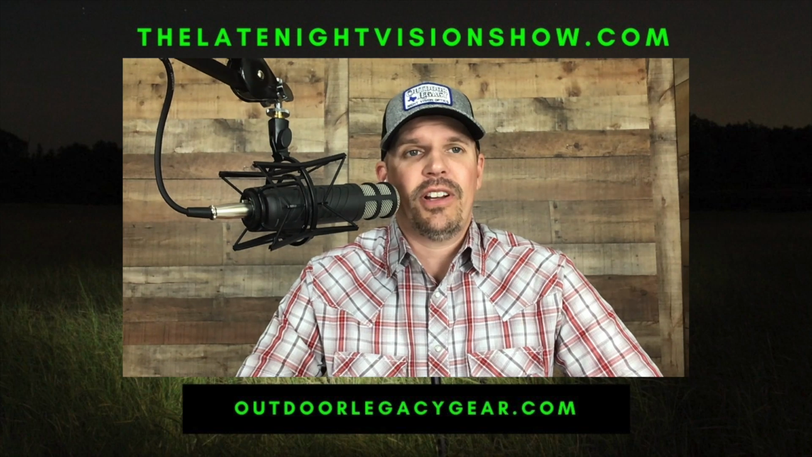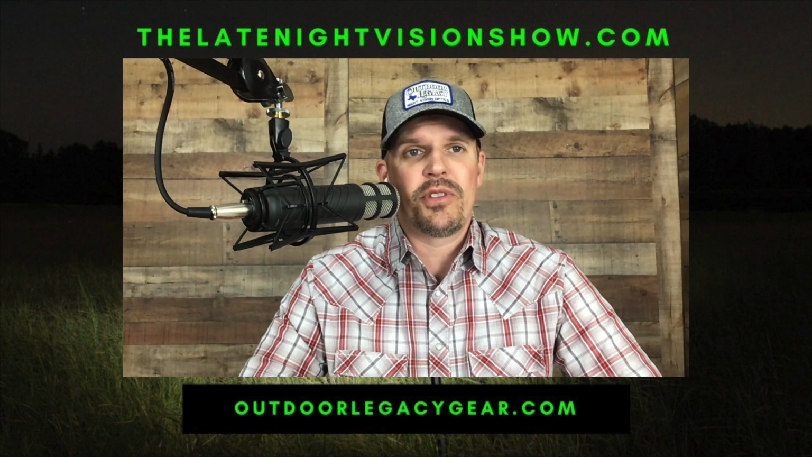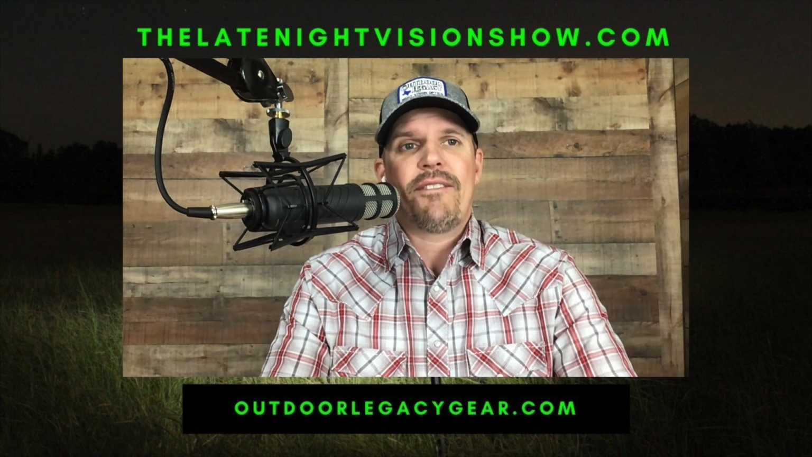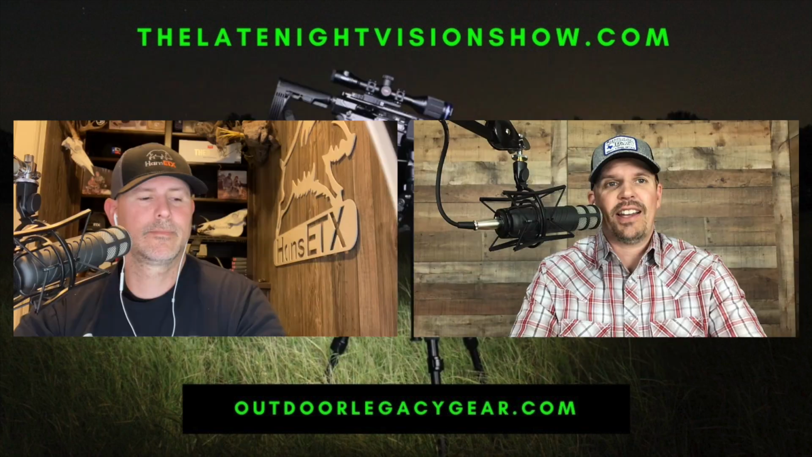Now, if you're hunting hogs and you're doing all your spotting and stalking and shooting at 20, 30, 40 yards, this probably isn't the scope for you. But if you're doing a lot of shooting out there at 50 plus yards, then you can do fine with this 3-power. And even if you're a longer range coyote hunter, it's got the image quality there. You can use the digital zoom, still maintain a good image, use your picture-in-picture. It's just really a fantastic overall unit, and we're really excited to finally have it here.